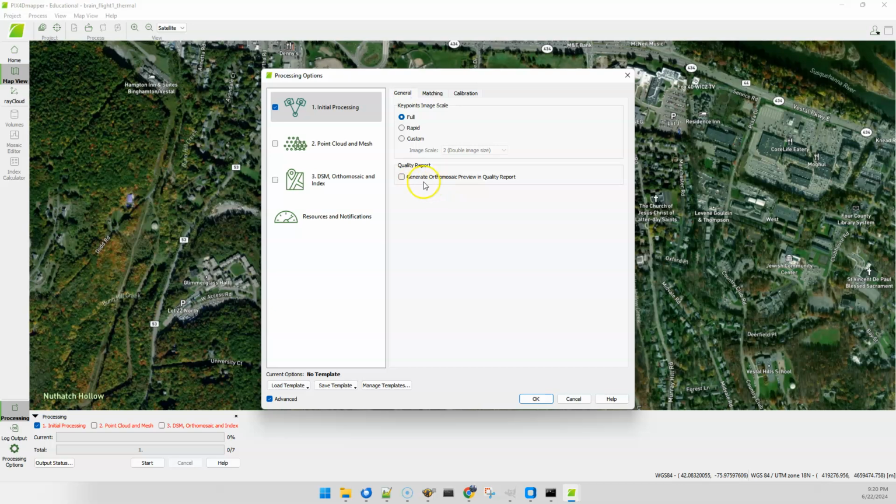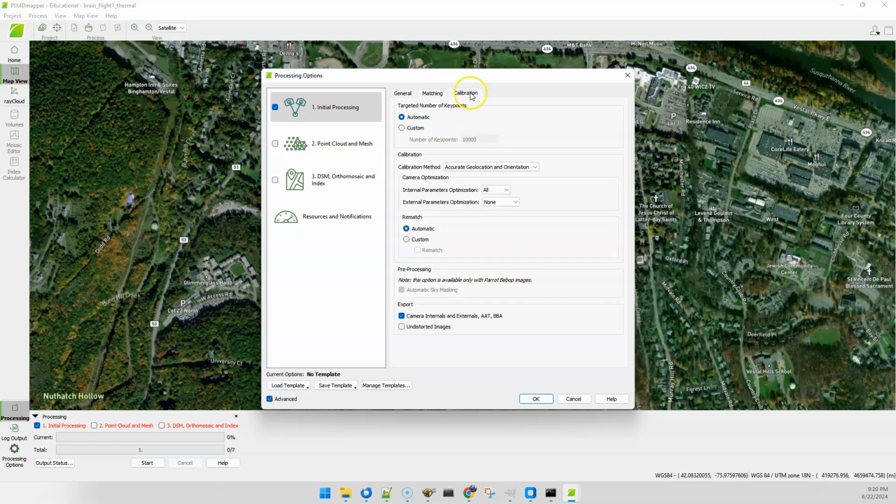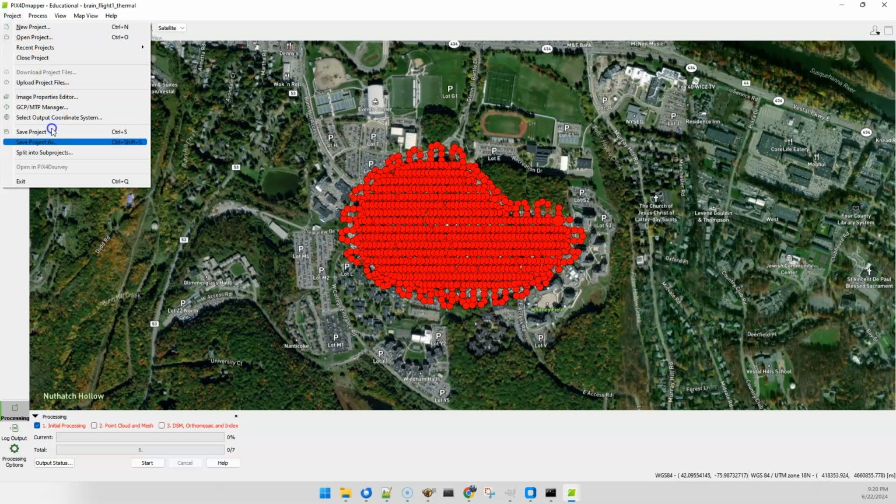I don't like to generate an orthomosaic because I don't care about that orthomosaic, and it always takes up time that I need to do something else. So I think that this is good the way it is. So we'll save it.